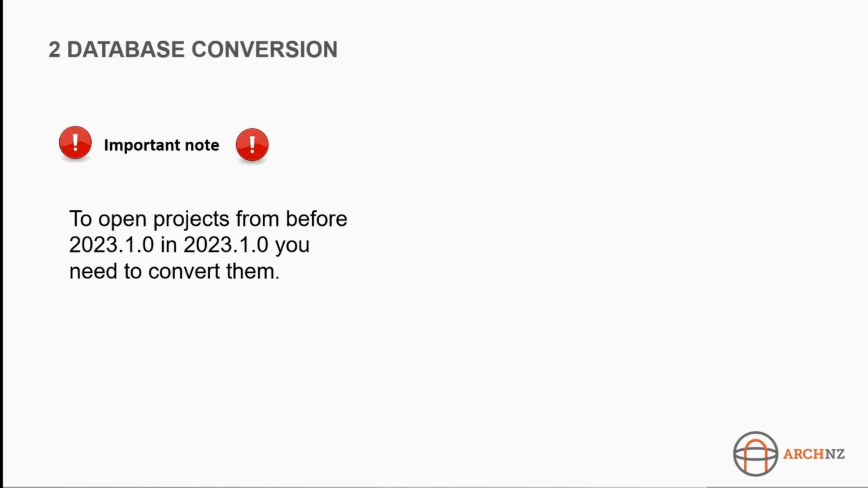So there is an important note when it comes to all of these great updates. To get all of these compressions and better rendering, you will have to convert your databases into the 23.1.0. Sorry, I've just noticed I've got a typo there. So if the project is before 23.1, then you need to make sure that it's updated to that edition.